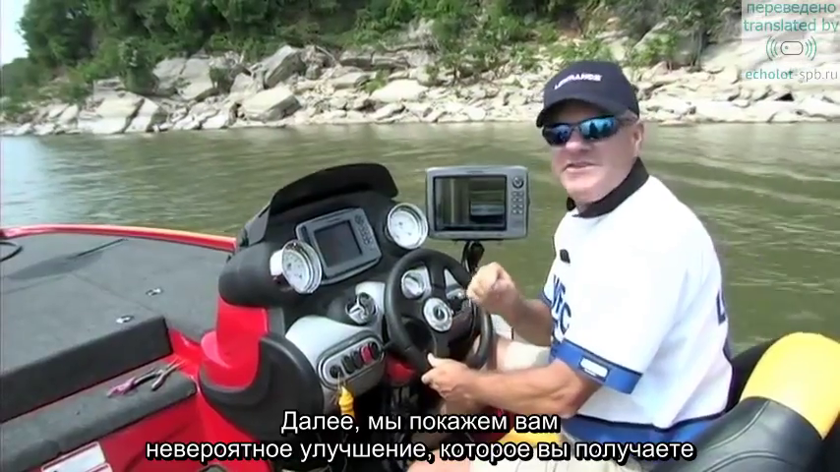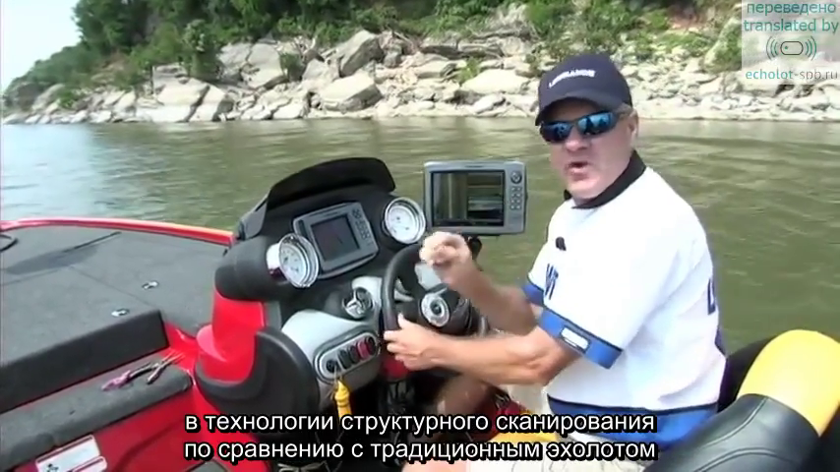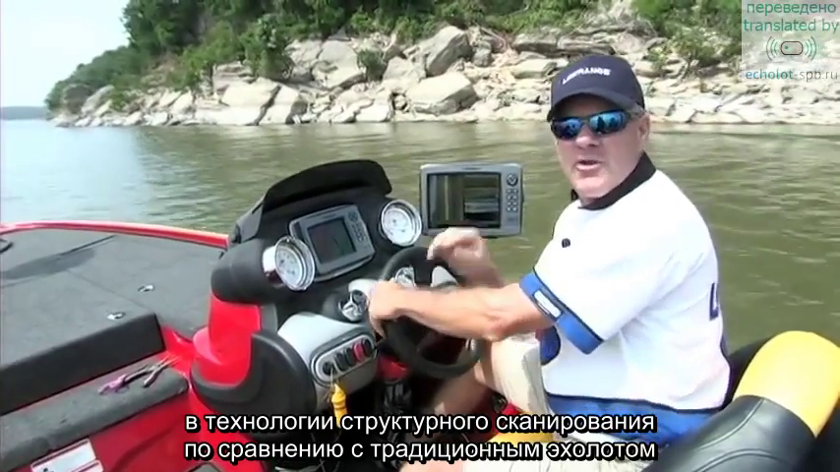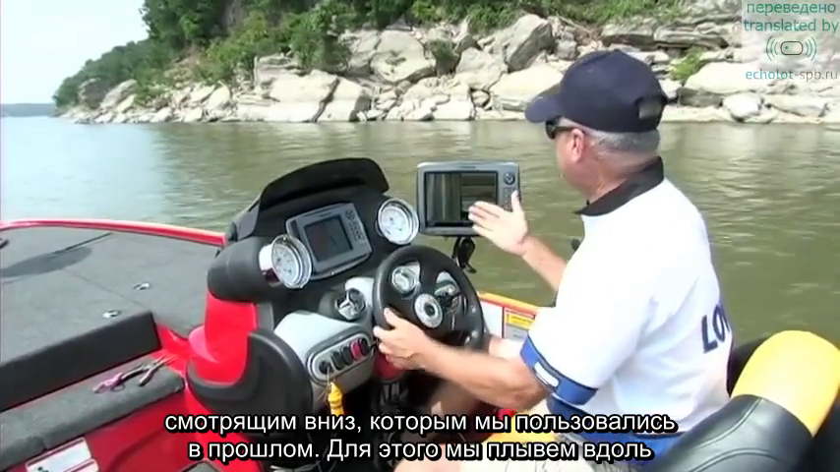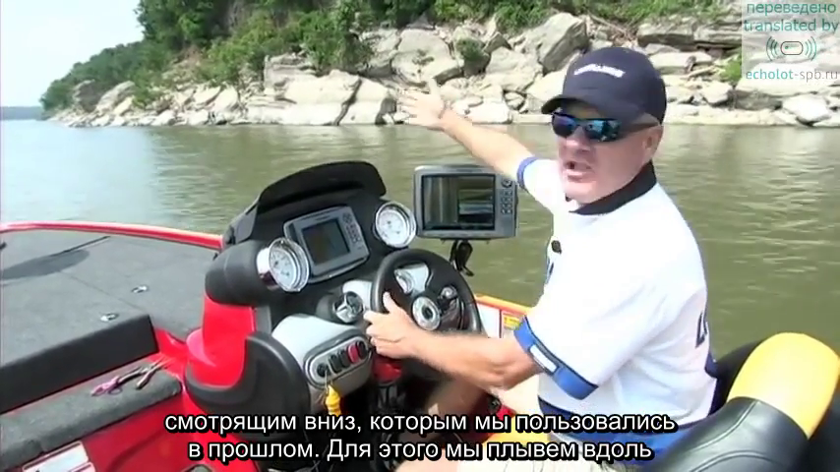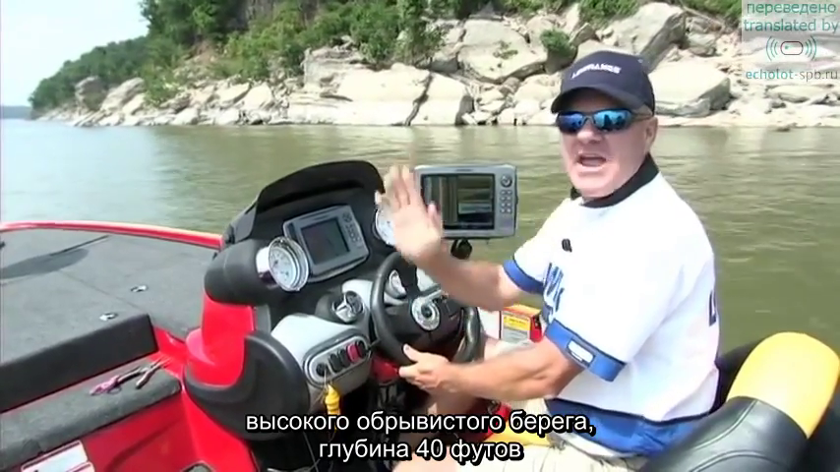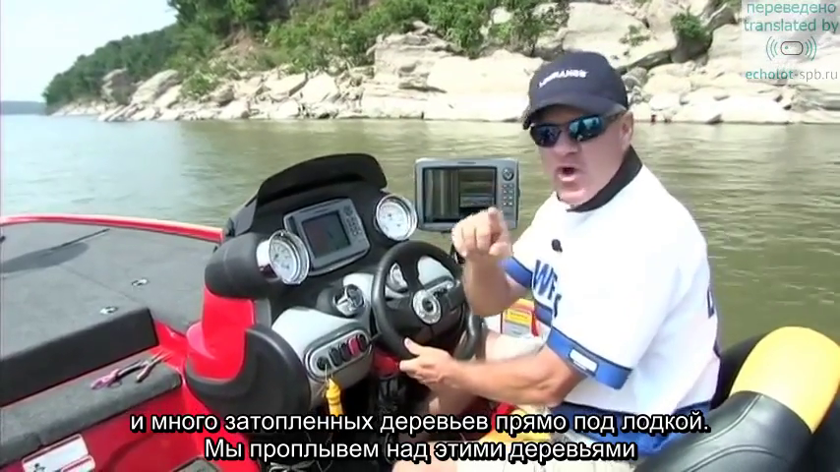Next, we're going to demonstrate for you the incredible improvement that you get in the structure scanning technology versus traditional two-dimensional sonar down viewing technology that we've had in the past. So to do that, we're on a big cliff here. We're sitting out at about 40 feet of water, and we've got a lot of standing trees right below the boat. We're going to cruise across those and show you the difference.